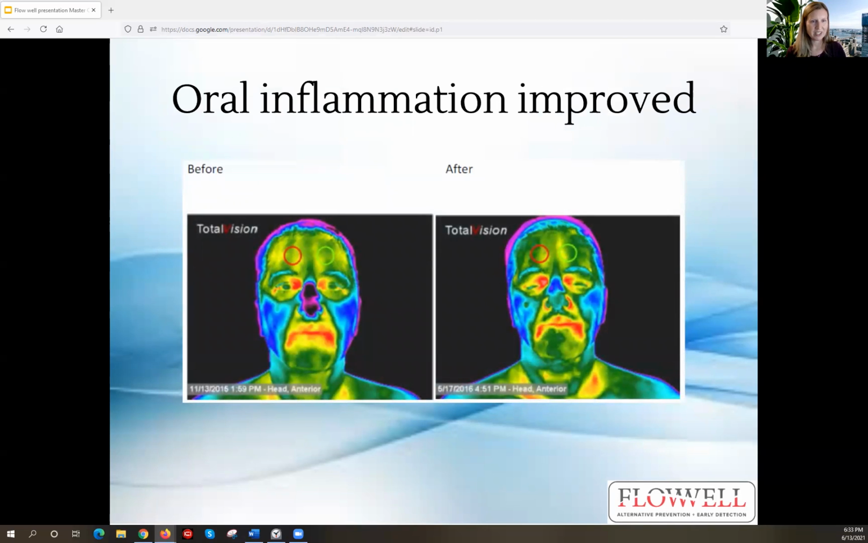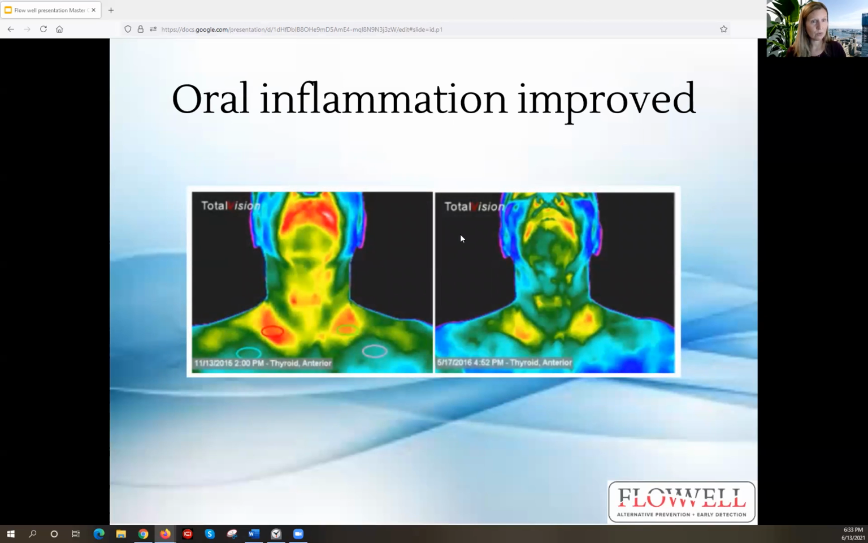Here's oral inflammation that improved. It's slight, but still an improvement. Even the circulation in this patient's nose improved. Here's another one that really improved, what we love to see. And you can see the inflammation, the red over the thyroid has decreased with that improved oral inflammation.